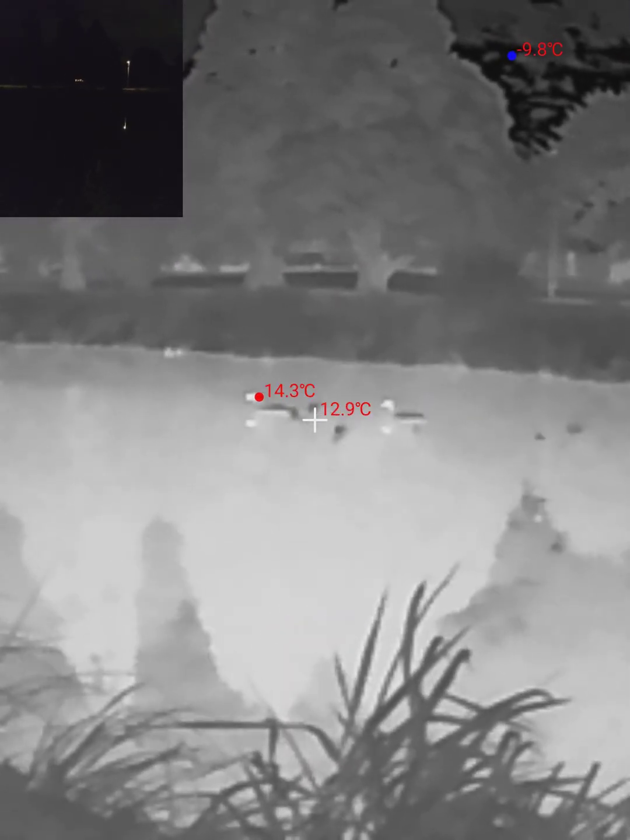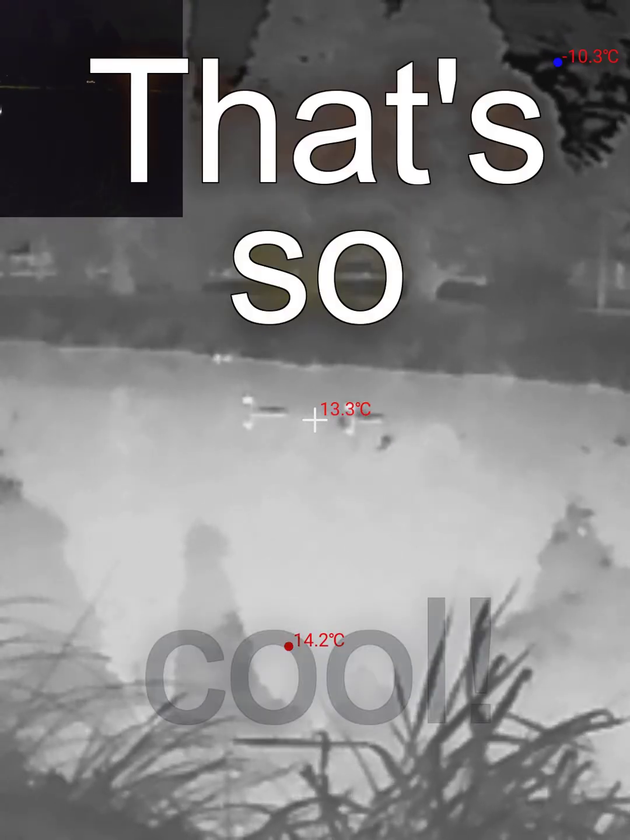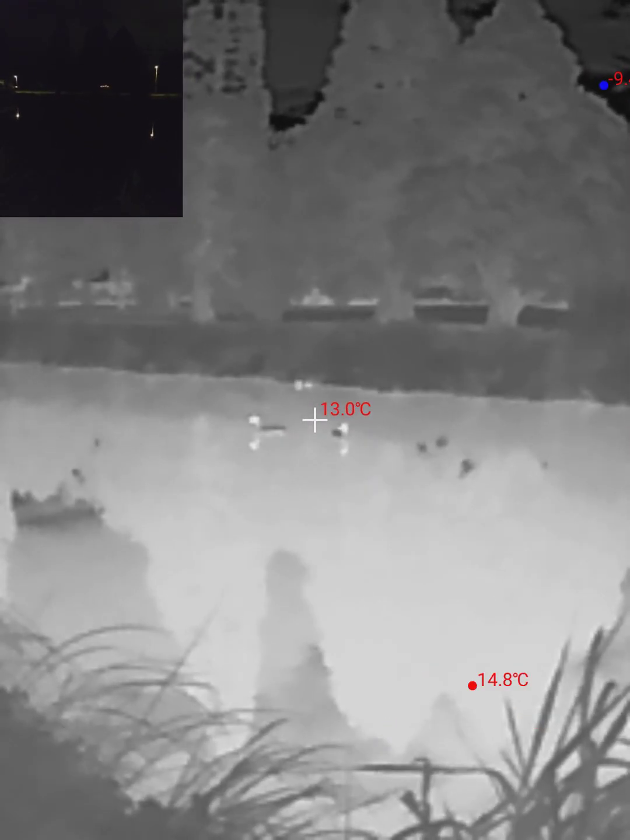Oh, you can see the reflections of the ducks' heads on the water as well. Oh, that's really cool. And then if you have a look over by the bank, you can see something hot over there as well.